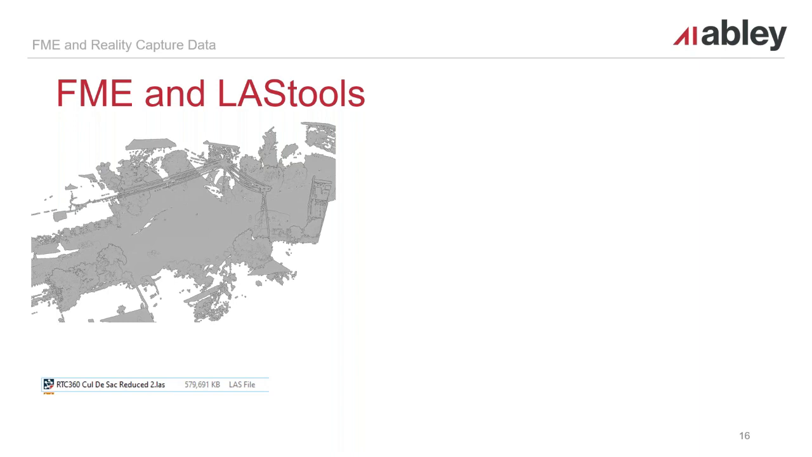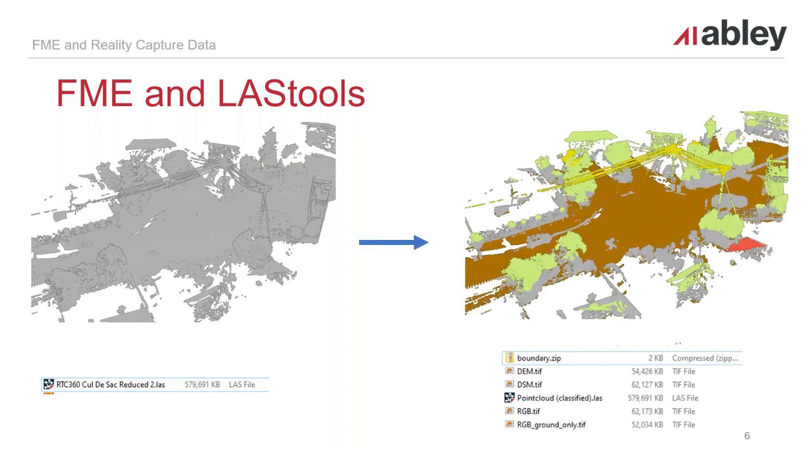What we're looking at here on the left is the point cloud of that cul-de-sac from the RTC 360 unit. The way I've got it symbolized here is just with the classification. Ultimately, as it comes out of the unit, the data is not classified.